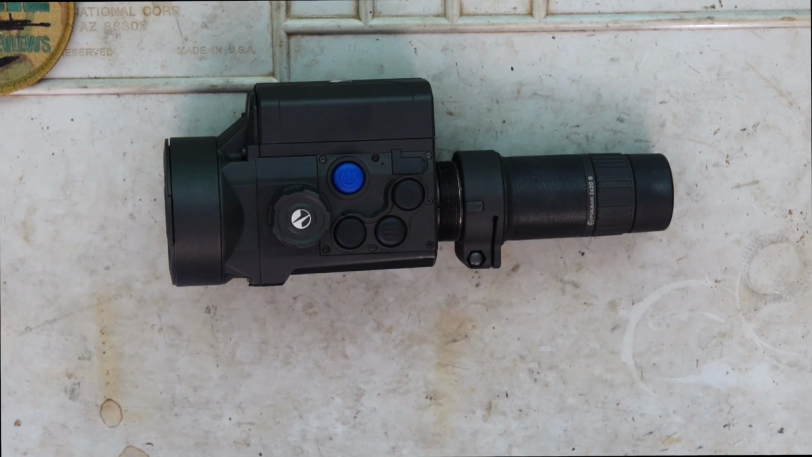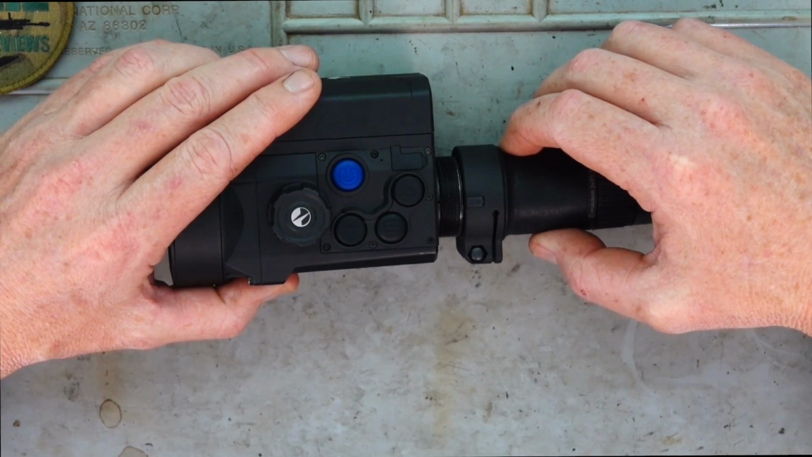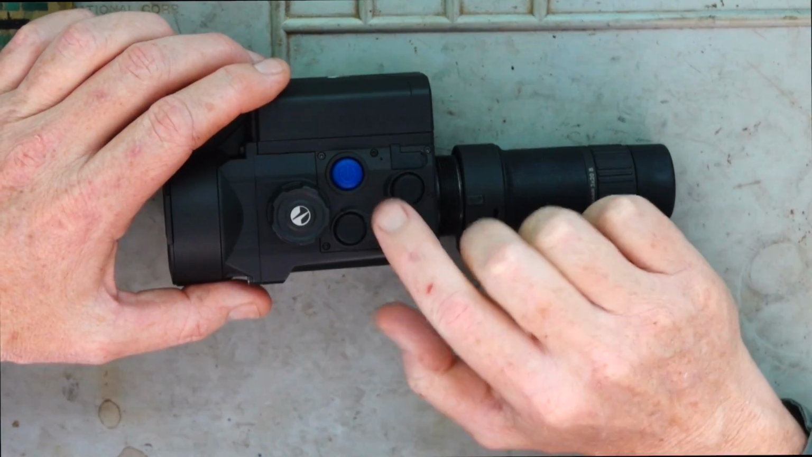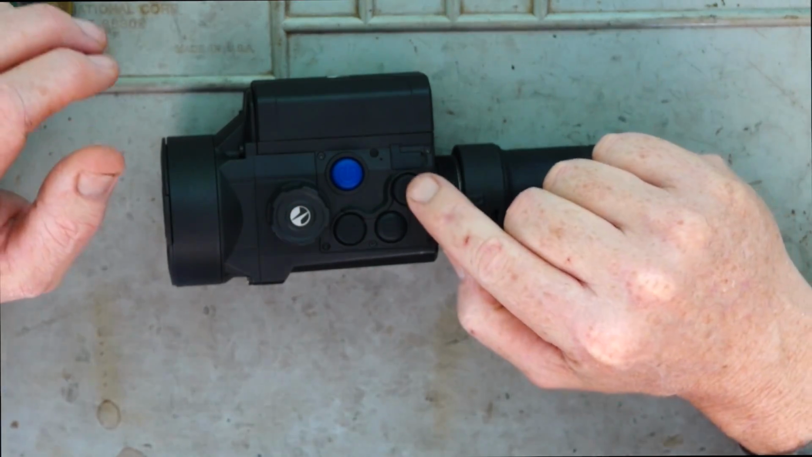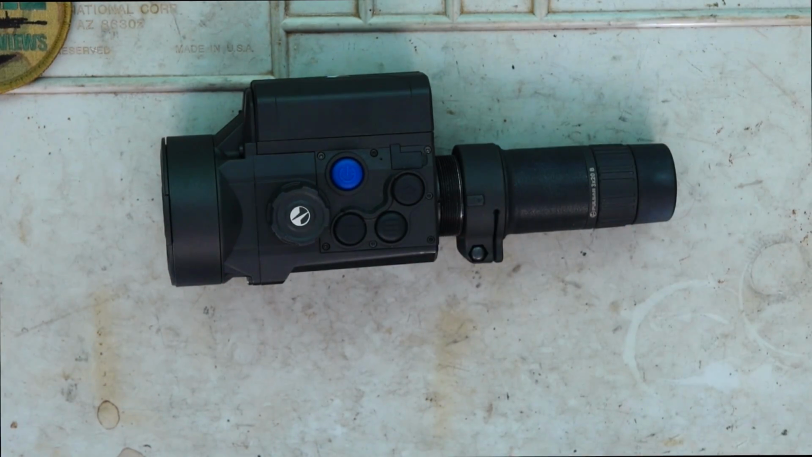So, you know, I'm pretty impressed with that. What we'll do before I just take it out, guys, I'll just give you a very quick rundown with the buttons here, okay? Now, you've got the on-off button here. There's a focus button here on the side that you just turn. And we've got the up and down button and a menu button there, which you can go through and select various different options from there.